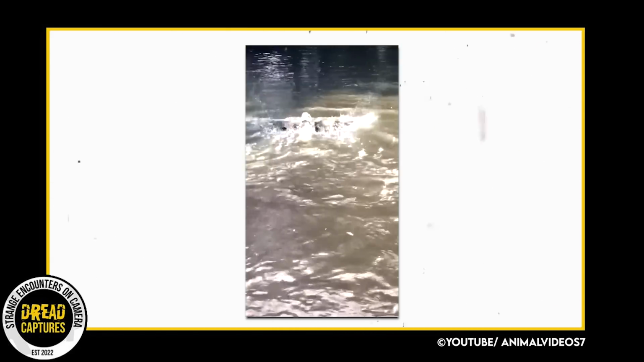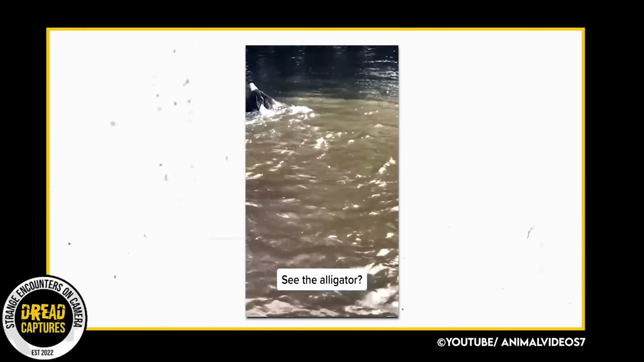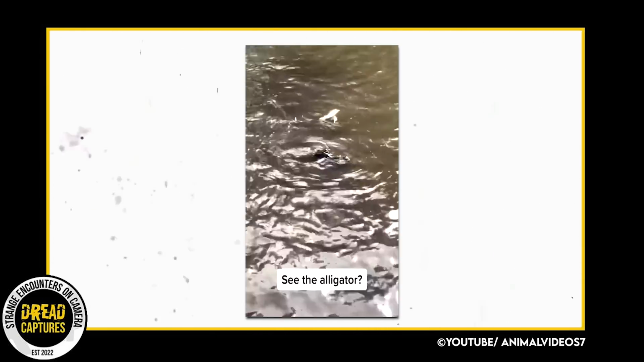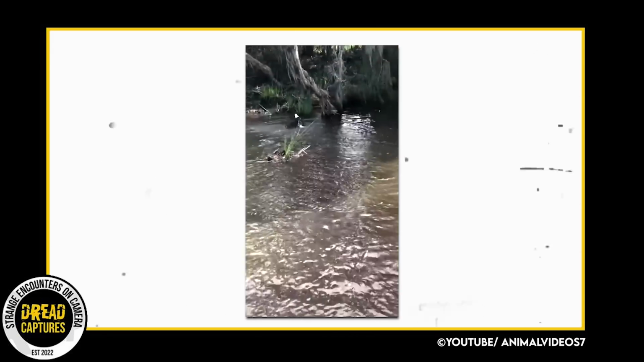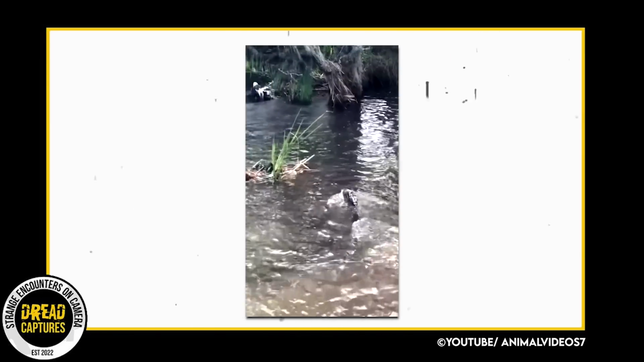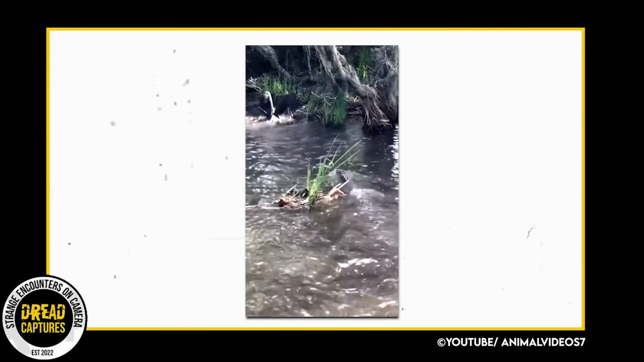Well, we have a winner. There it is. You see the alligator that just popped his head up near the white feathers? Watch this. We see as the eagle is still trying to drag his meal through the water to land. But the gator has turned his sights on the bird.